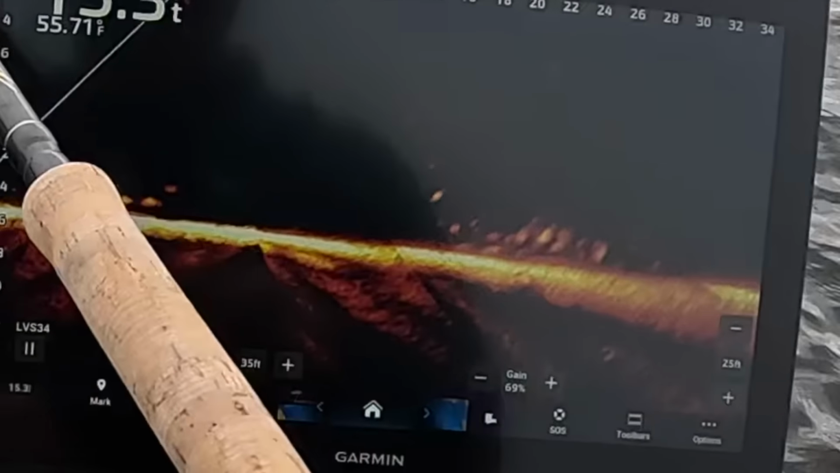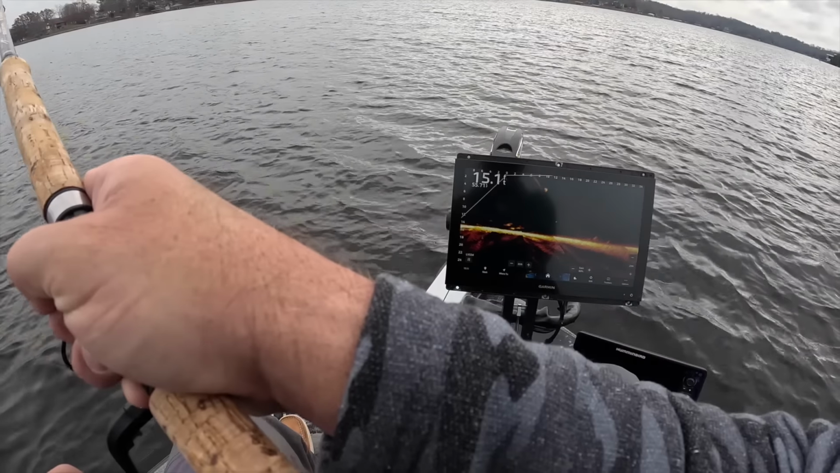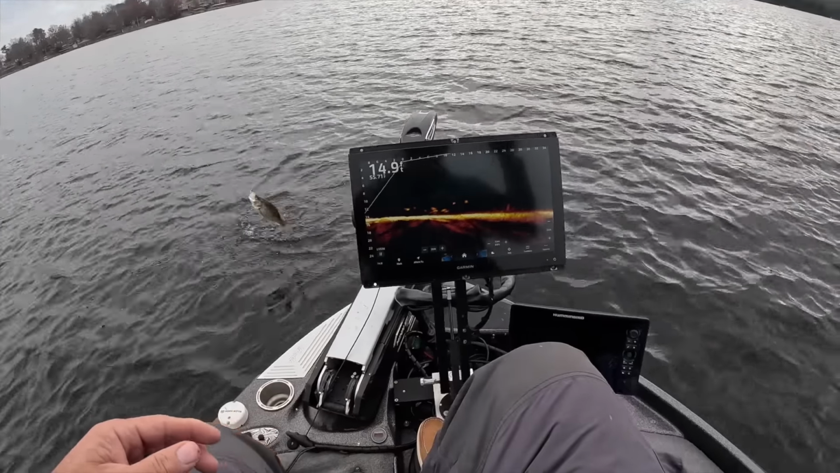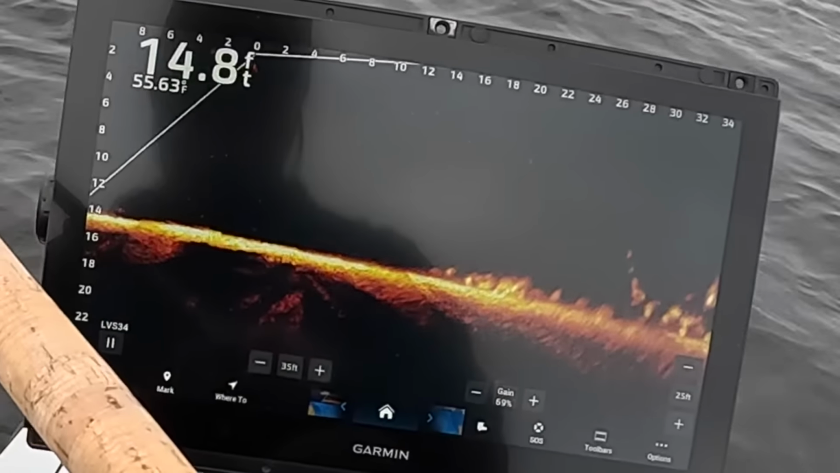So never give up on a pile, I say. Here he is. Boom, we got him. Never give up on a pile. Another slab, guys.